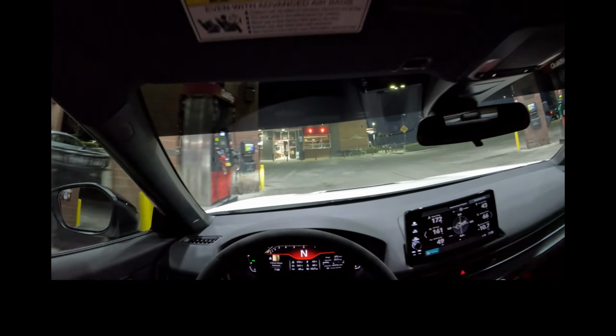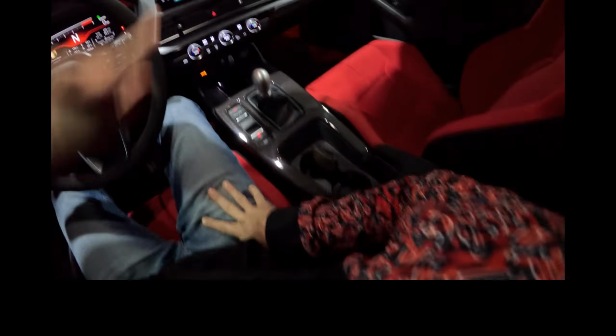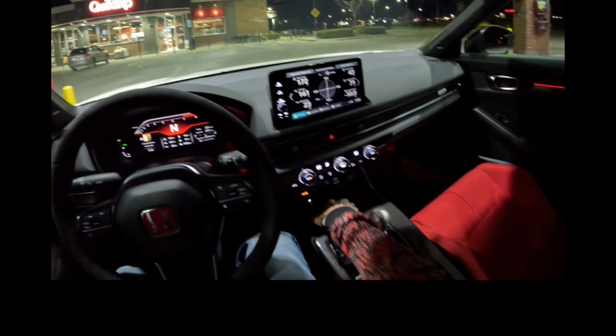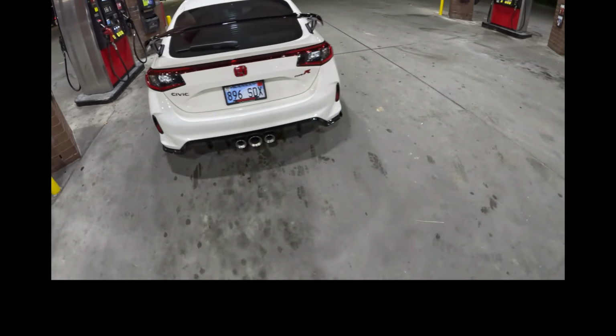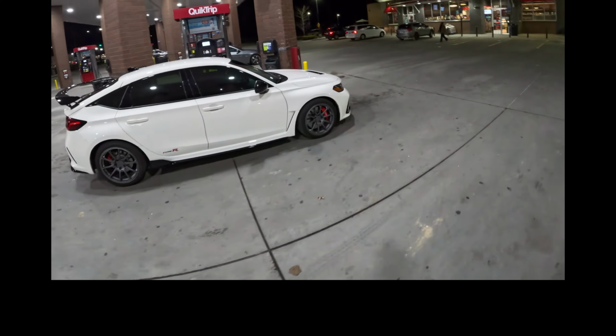All right, found a spot. All right, let's, man, doesn't that red carbon fiber look amazing? All right, let's see what this car looks like in the light. All right, here's what she looks like, boys. Oh yeah, super shiny. I should have put some tire shine on it, but